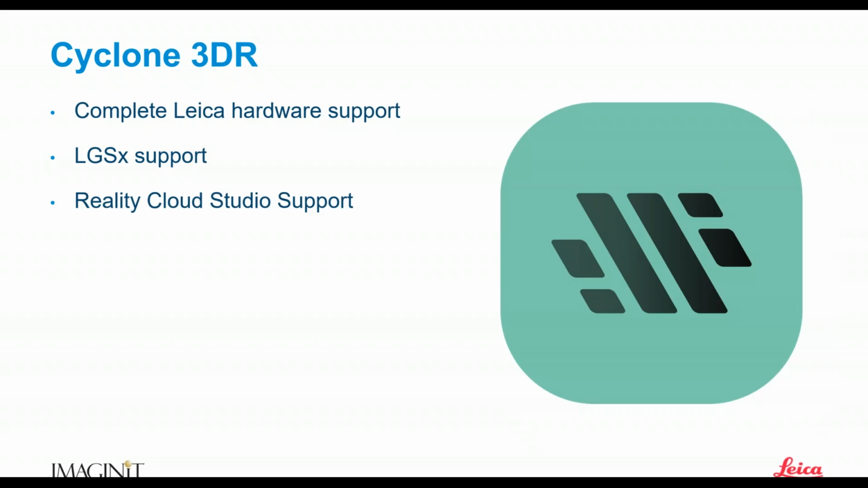3DR has Reality Cloud Studio support. What is Reality Cloud Studio? Well, we're going to pause there. We're going to leave you in suspense, and we're going to talk about that in a little bit when we get to data storage.